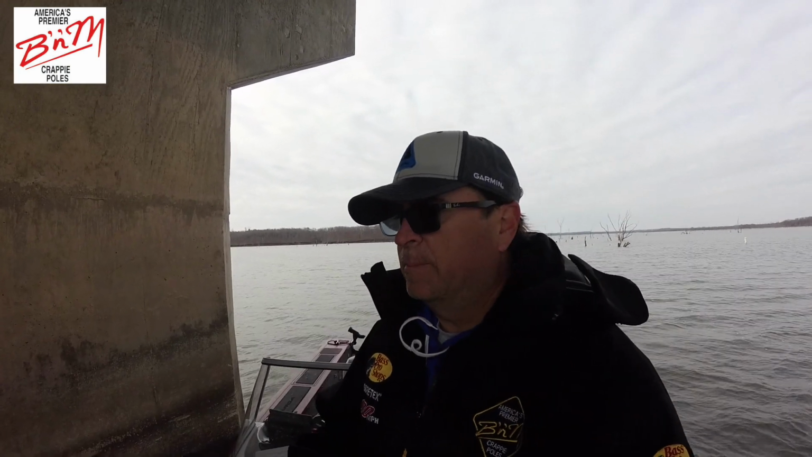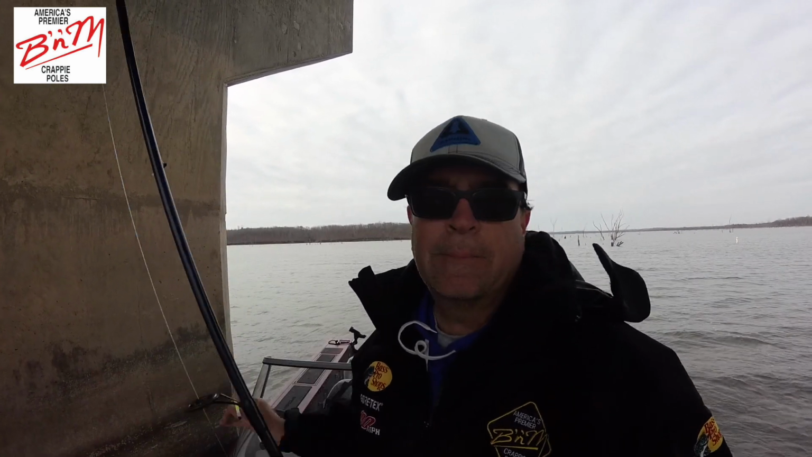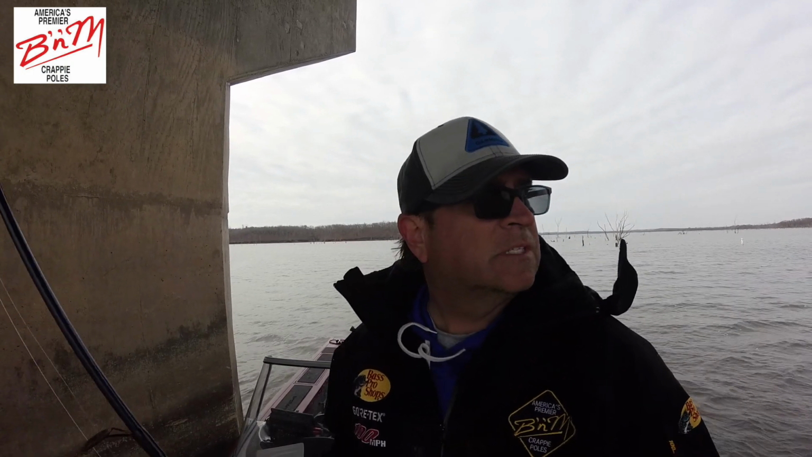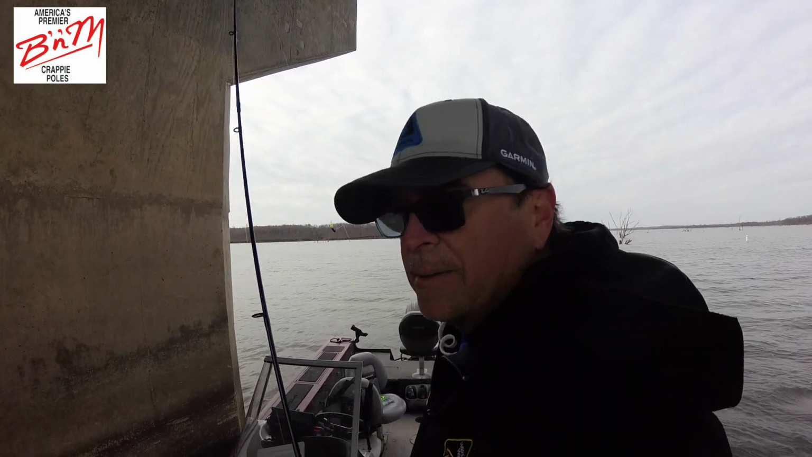Okay, I'm going to try a couple casts on the other side, and then I'm going to motor onto a brush pile. I just like the action a little bit faster. Granted, I might come back to here in an hour or so when the sun comes up and heats up these bridge pilings, but right now they're down there, but they're just not hungry. They're not biting.